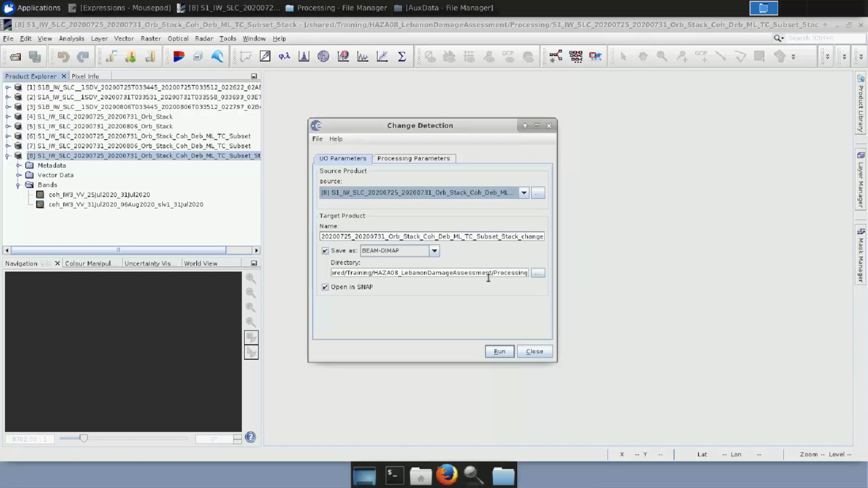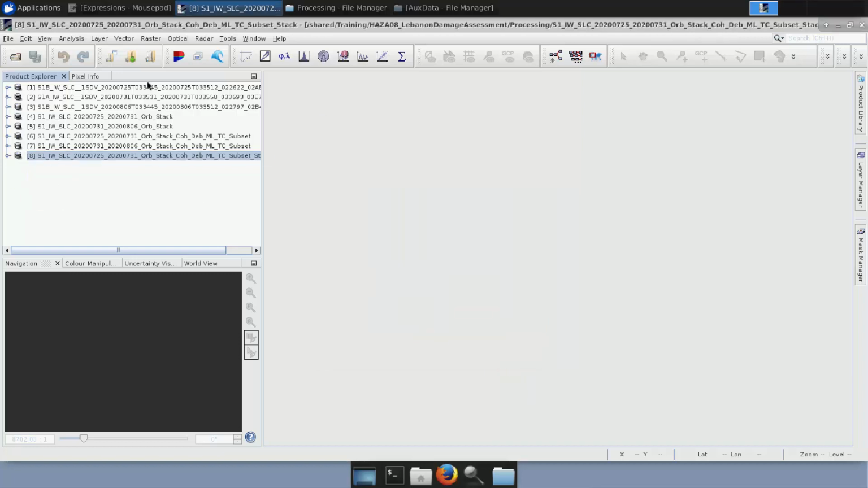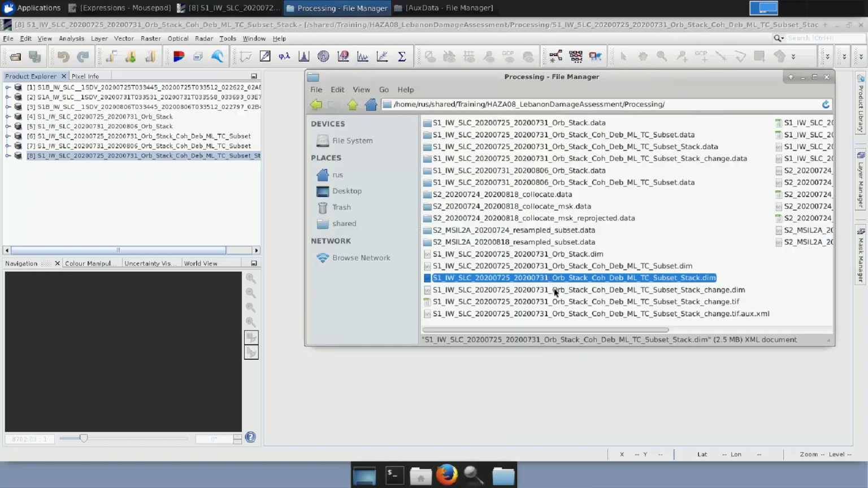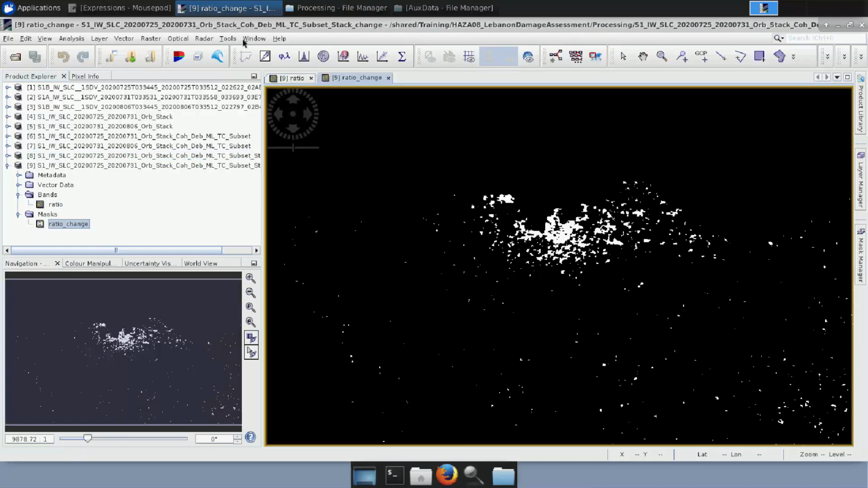We check again the directory to be the one we want, and in the processing parameters, we keep both bands as source bands, and we just click Run. The result now is this one, and I will load it immediately. It contains this one, that in the bands it is having the ratio, and in the masks it is having the ratio change. Let me open both of them.